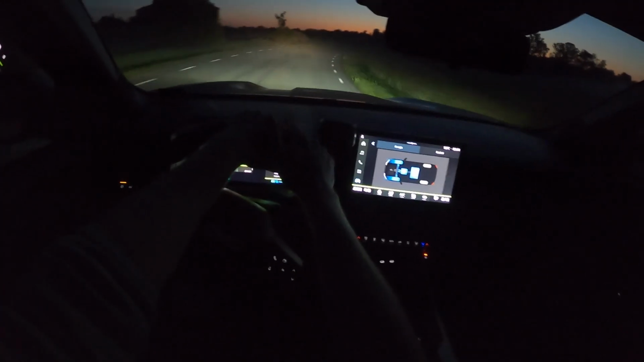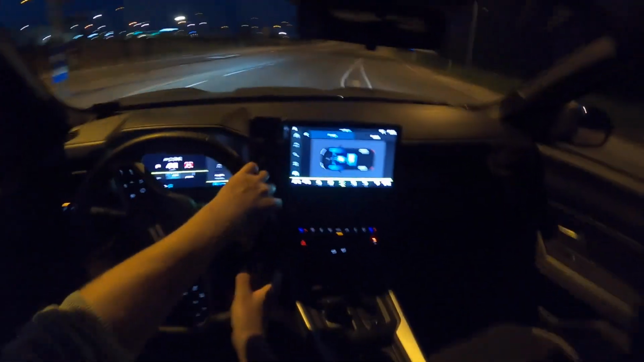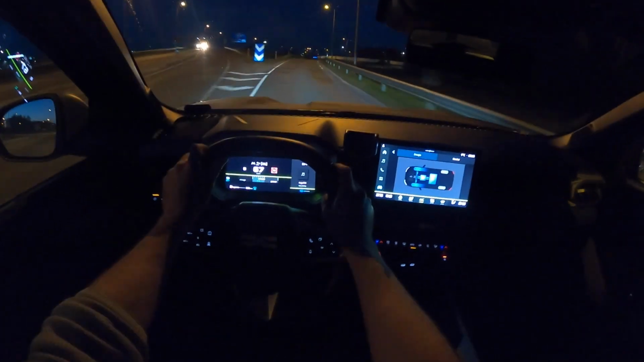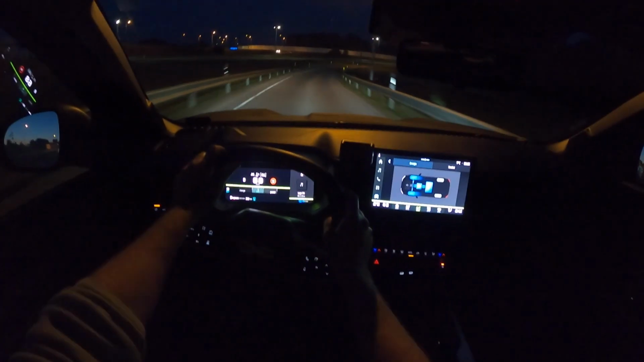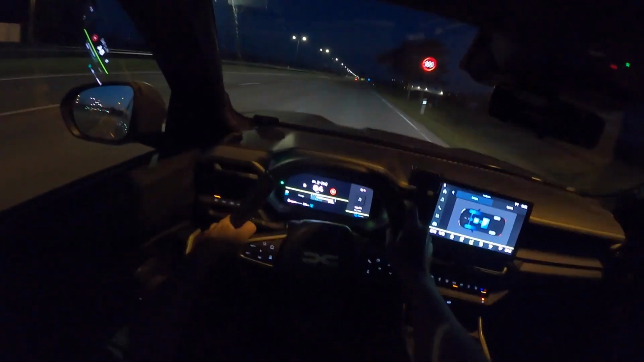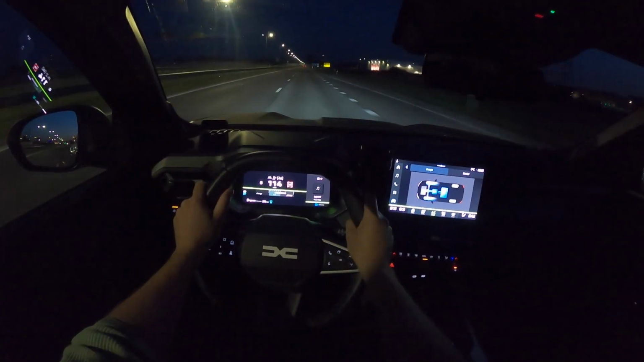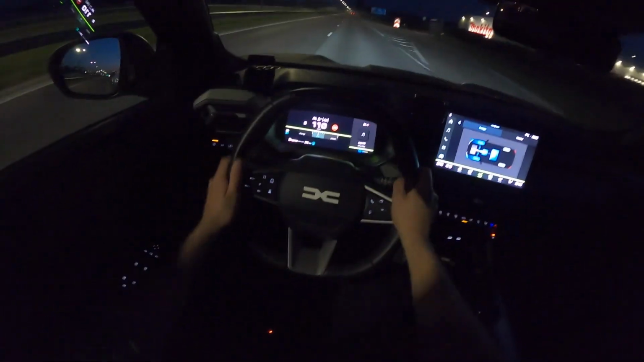Duster and Bigster have pretty much the same thing. Electric assist is pretty aggressive.